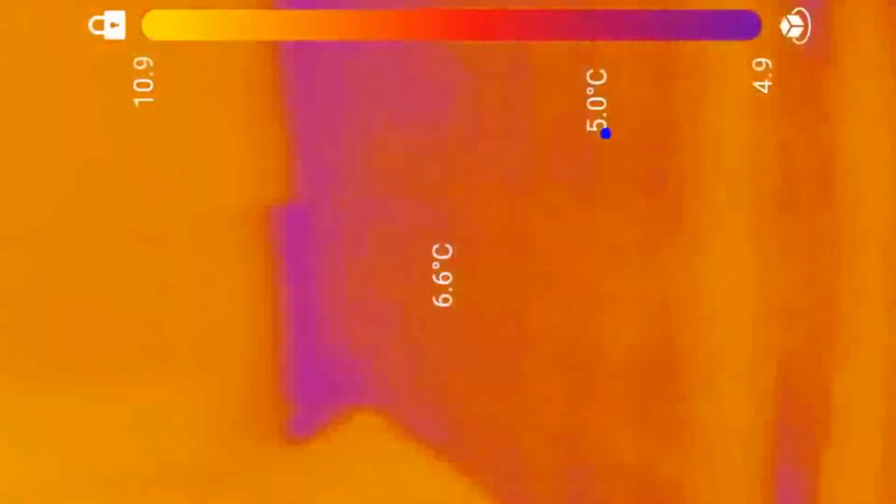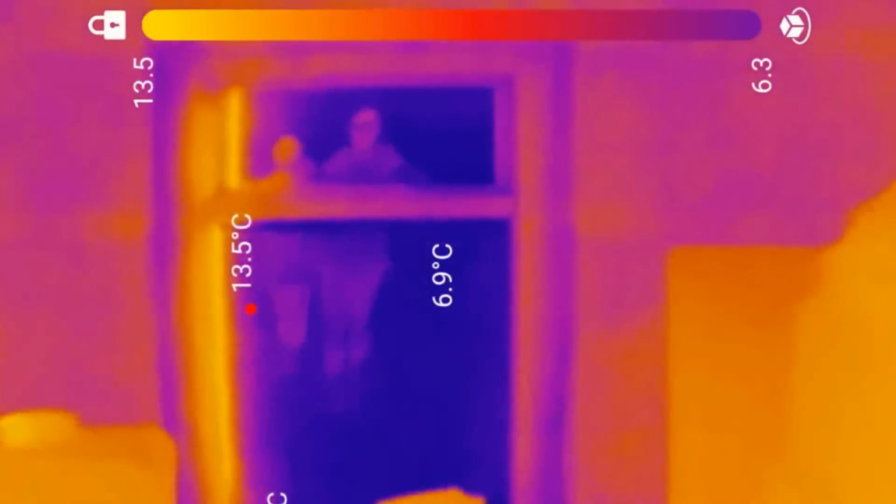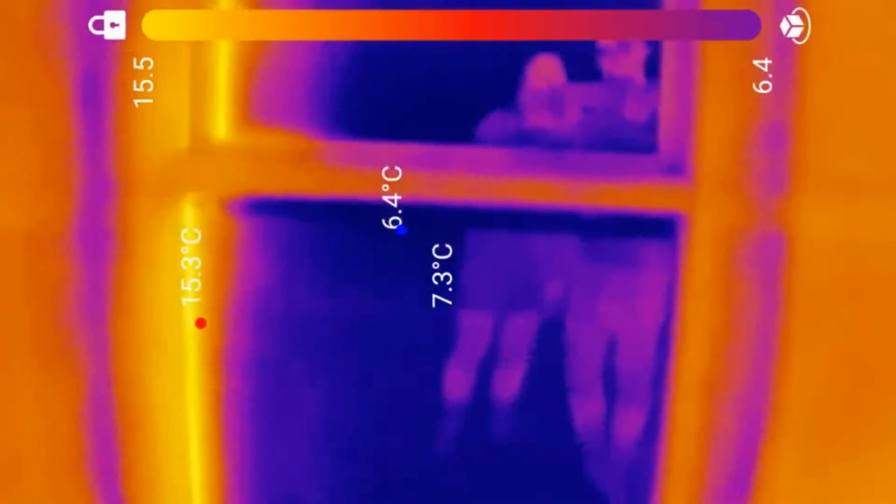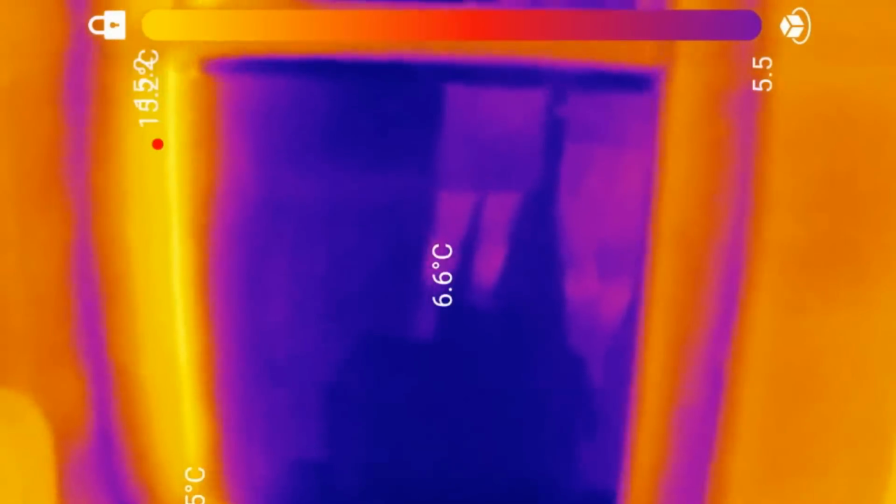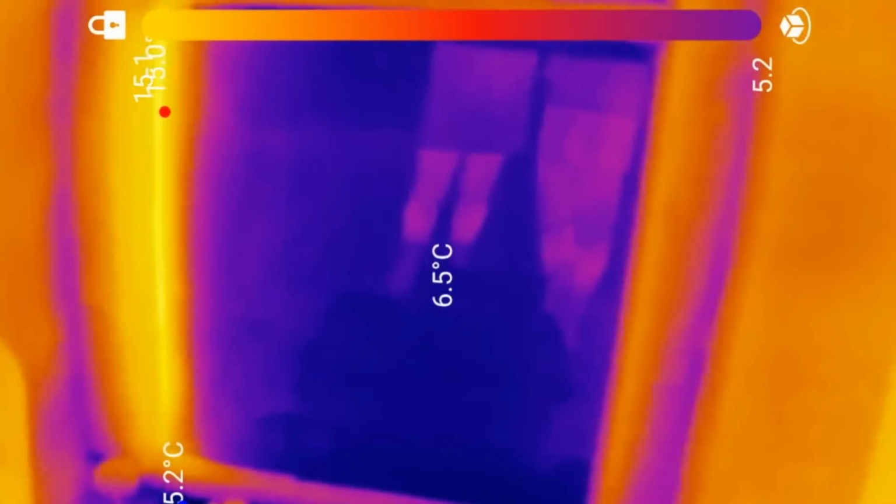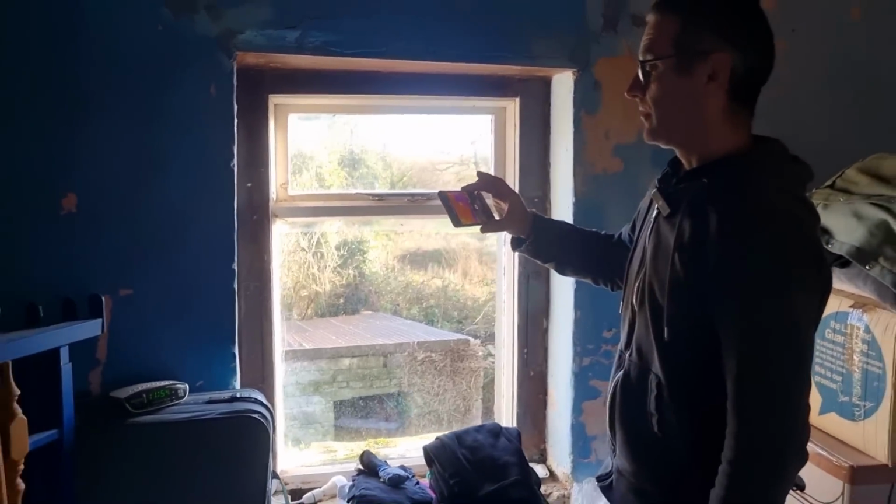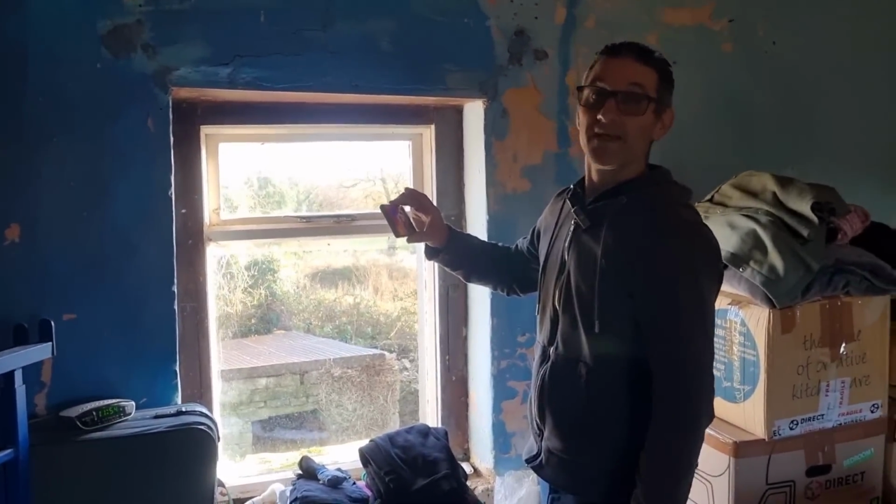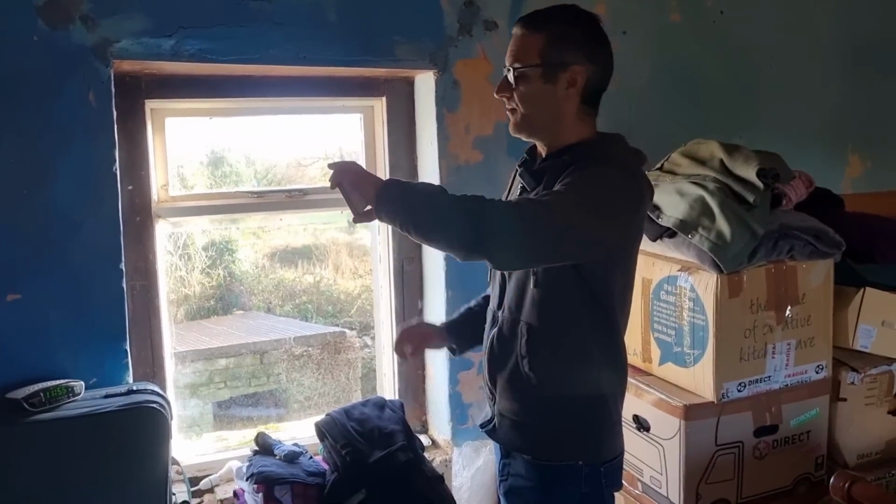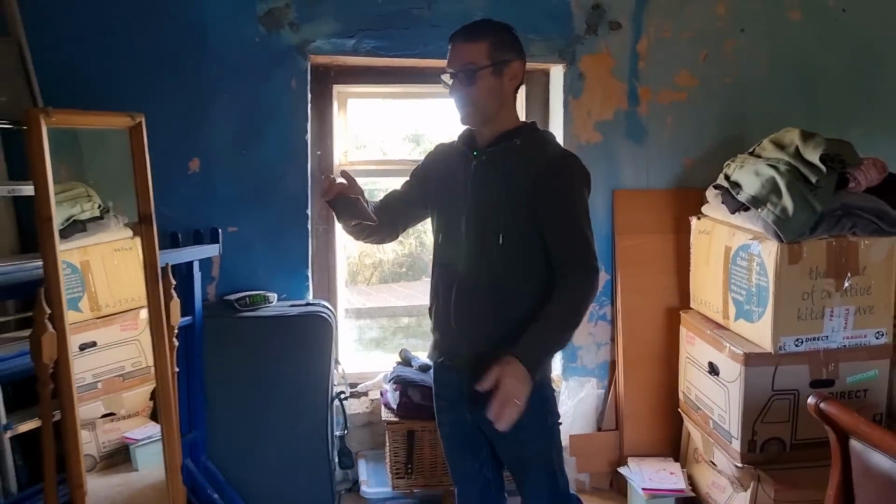You can see the sun shining on it on the left-hand side. You have a cool spot all the way around, and then along the bottom. Really cold, 5 degrees. But there's no windowsill. That is just lime and stone at the moment. It'll be interesting in the future to revisit everything that we do. It's a shame we didn't have it previous to putting insulation around the windows to see the difference that it makes.